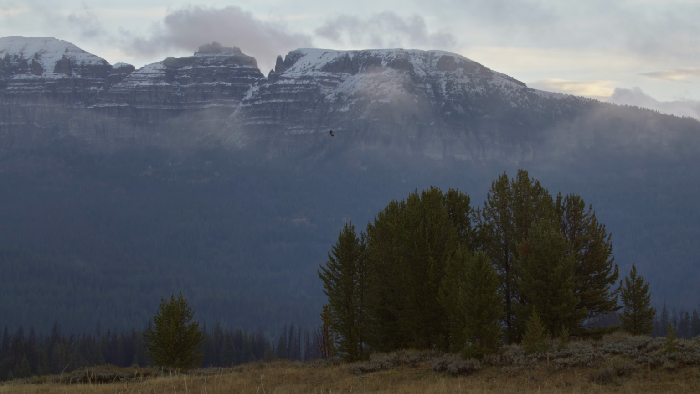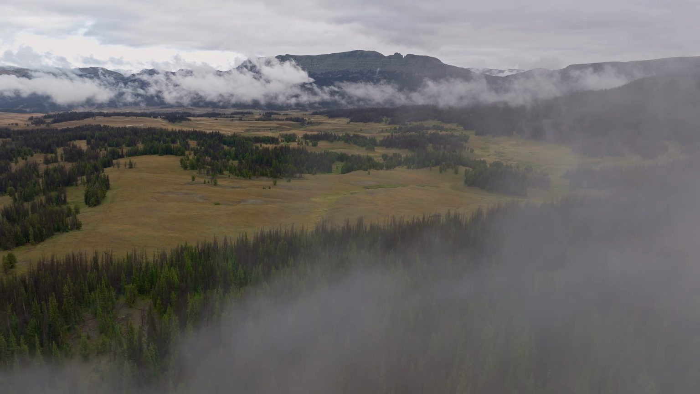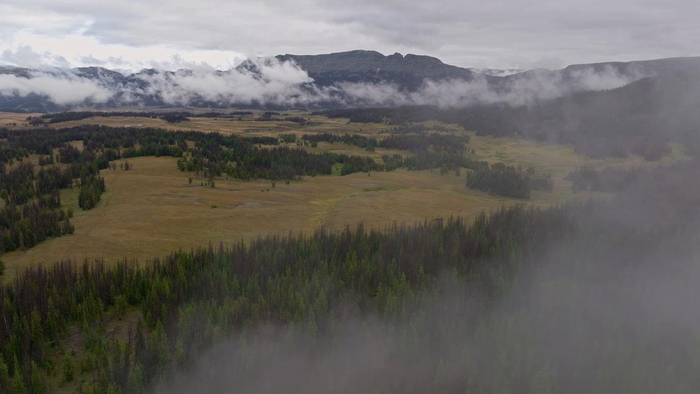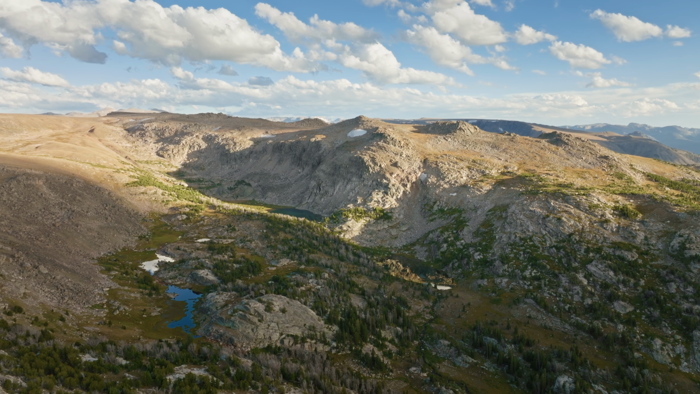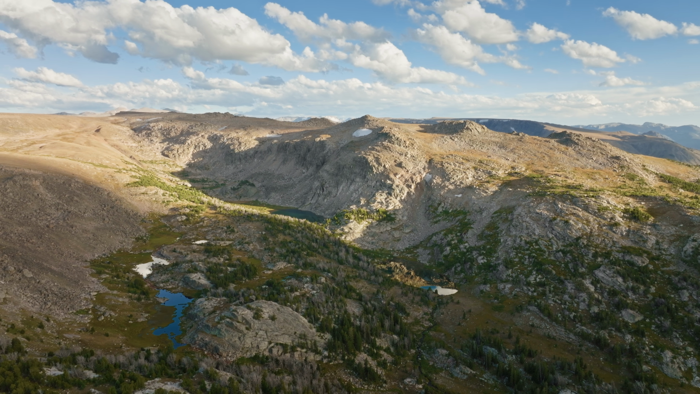Whitebark pine is the tree that dominates the high elevation landscape here in the Yellowstone ecosystem. You start to see them from about 8,000 feet, and then they form that last line of forest before the alpine zone.